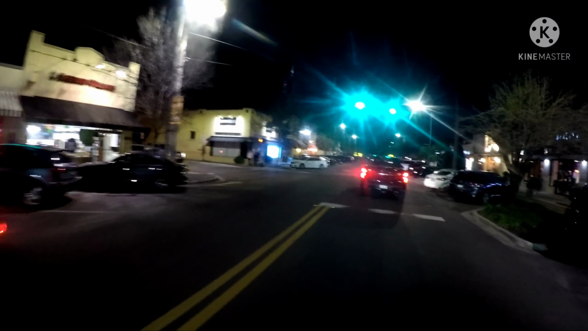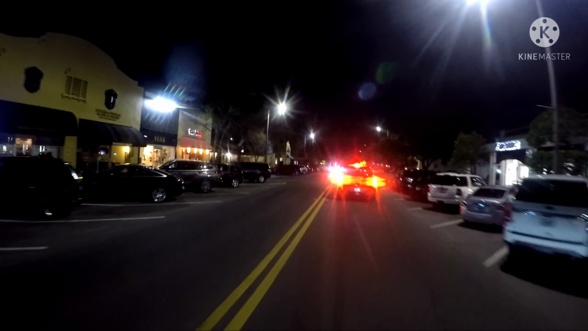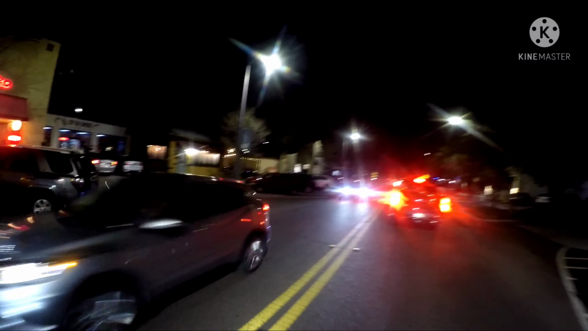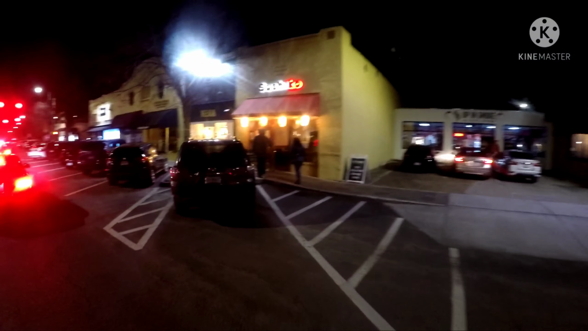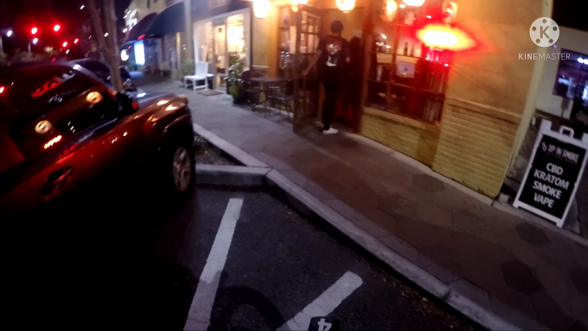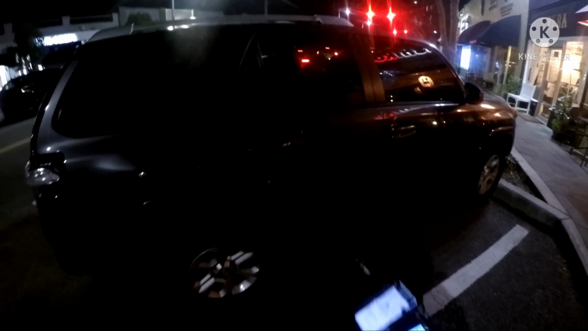I have no idea what these guys are doing. Brake check, bro. What are y'all doing? They're turning finally. They're driving like half a mile an hour. Thank you. Traffic for you out here, guys.